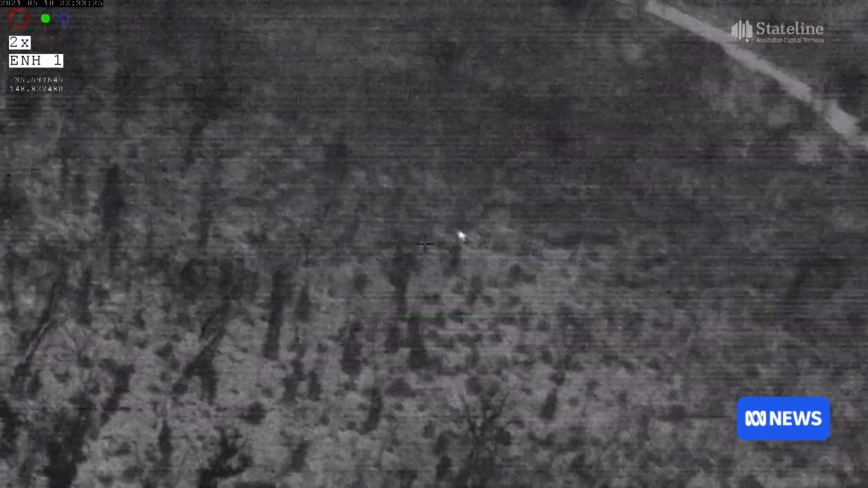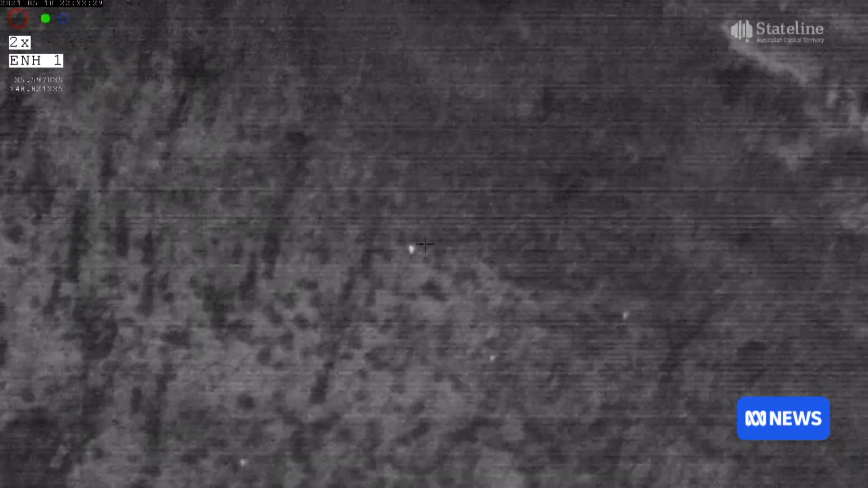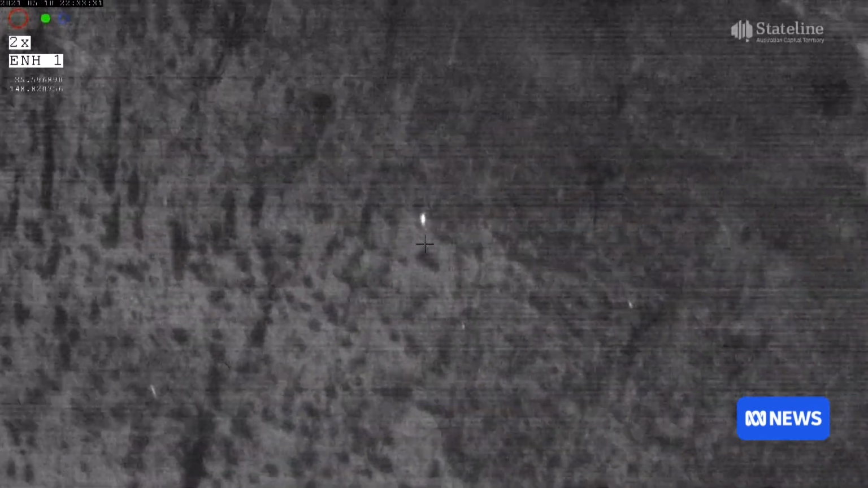Their priority is efficient control. In the areas that we're covering, they're remote and rugged, and the densities of animals are also quite low. So this is a program where we're trying to reduce the number of animals. So recreational hunting would be less desirable. We want to focus on the thermally assisted aerial control program because we know that's the most effective.